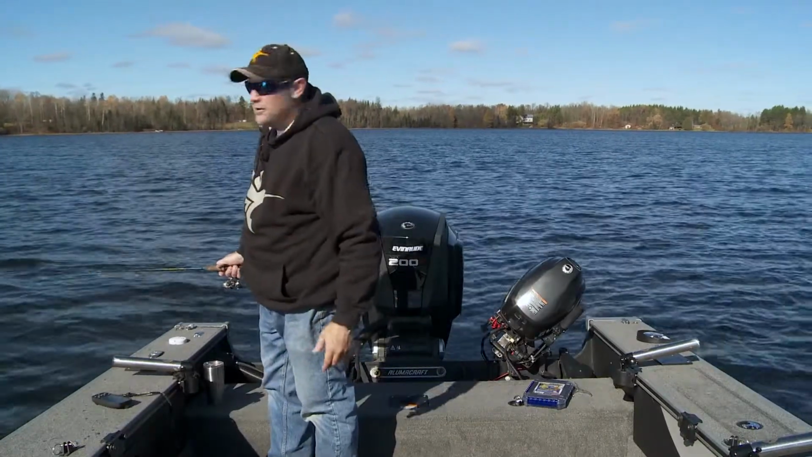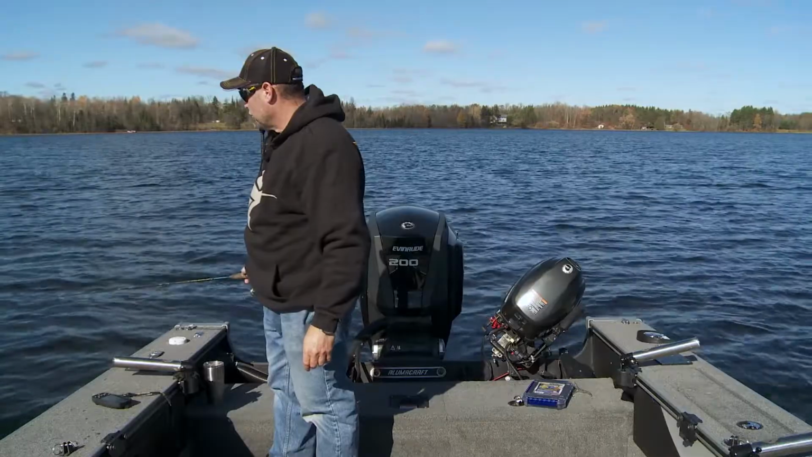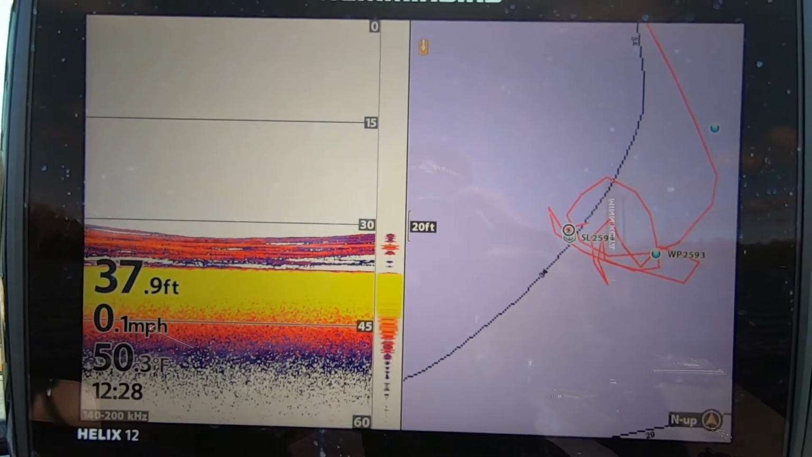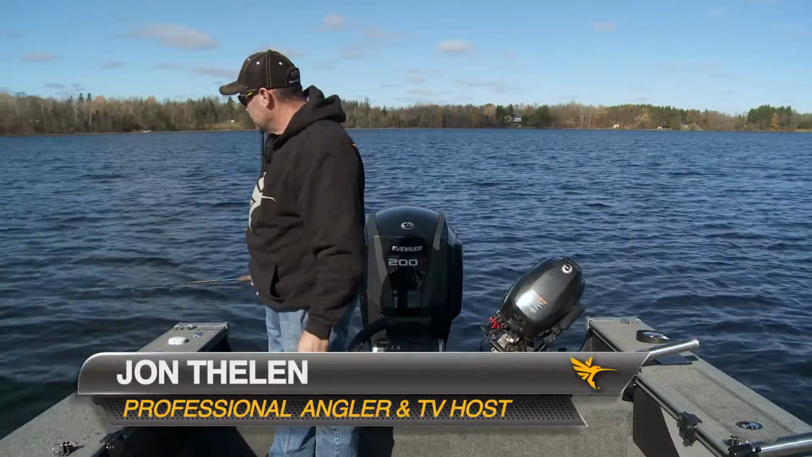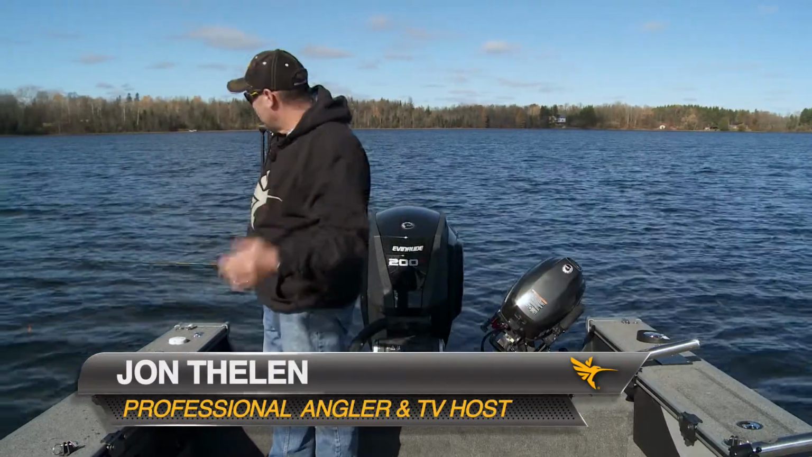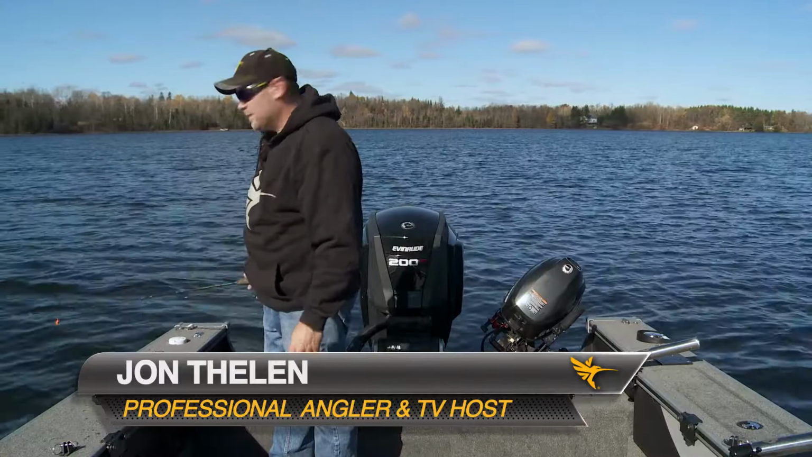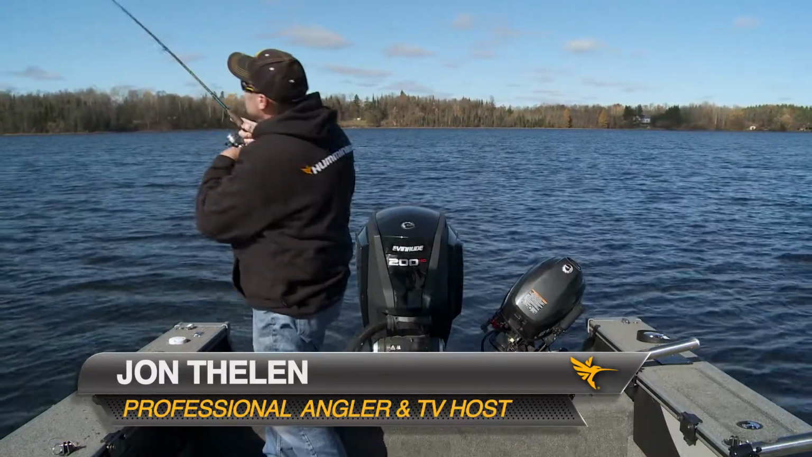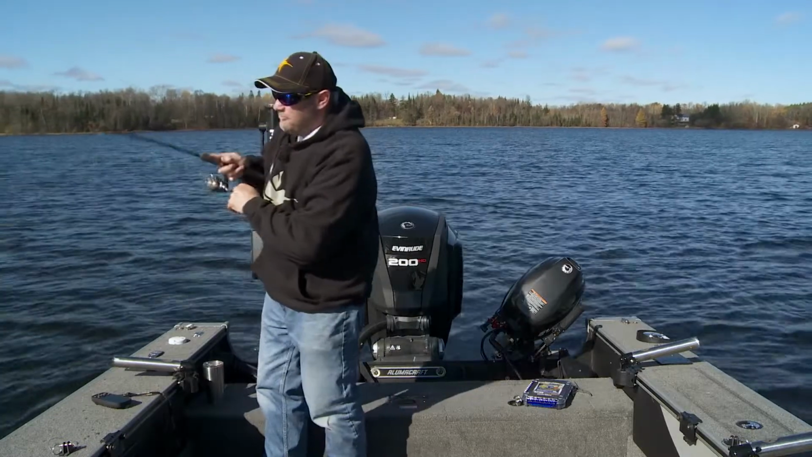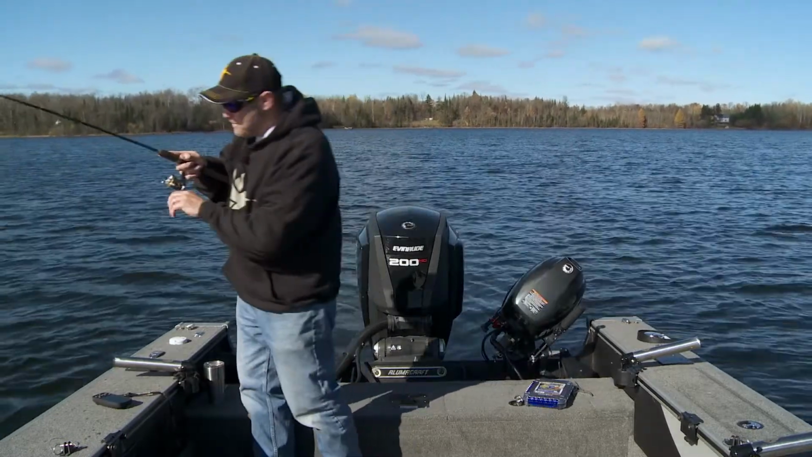There's a stack of fish underneath me right now, so thick that it looks like just an extension of the bottom. They are just piled up underneath me. And this is a whole conglomeration of fish underneath me. I'm catching crappies, I'm catching bluegills. There he goes, right there. Got him. And I'm fishing right under the boat. I'm fishing right off the back, right under the boat.